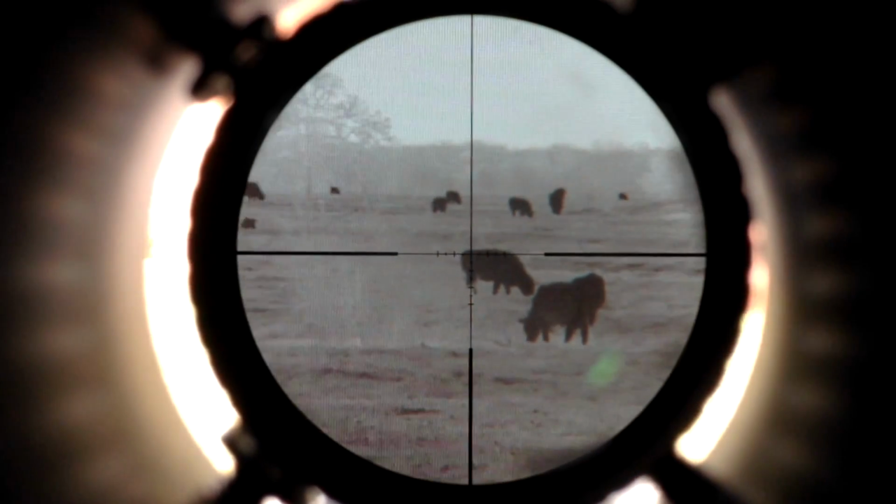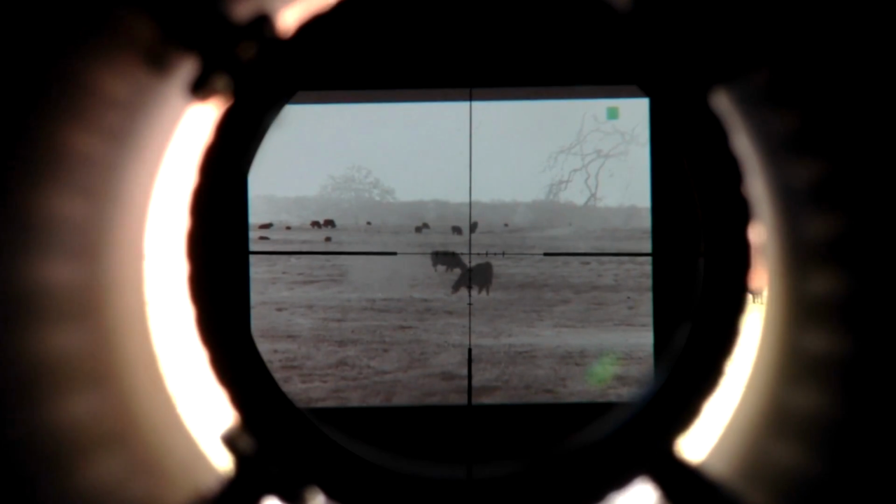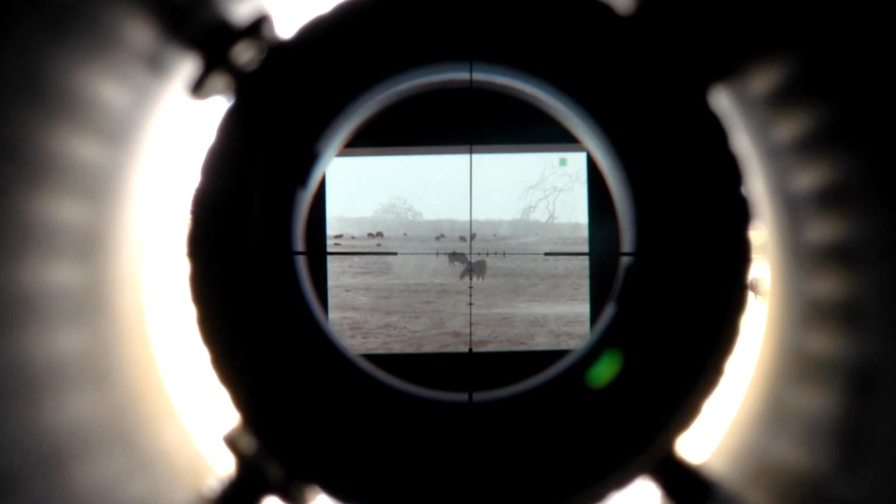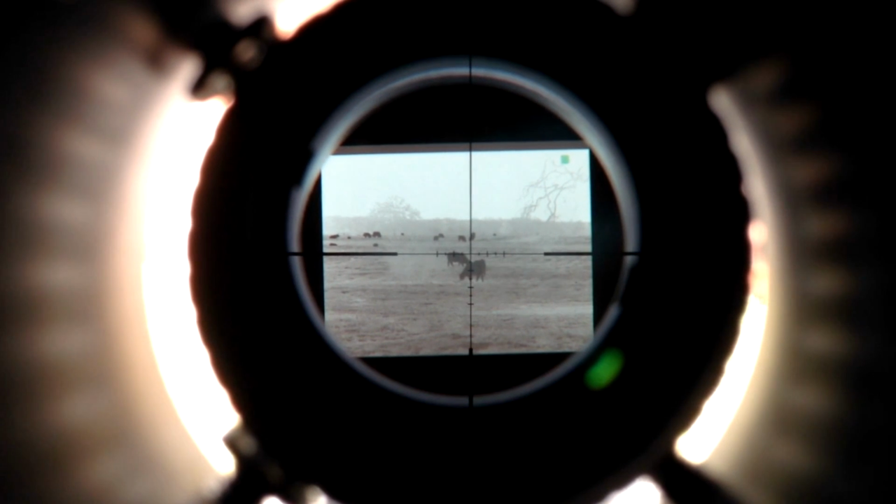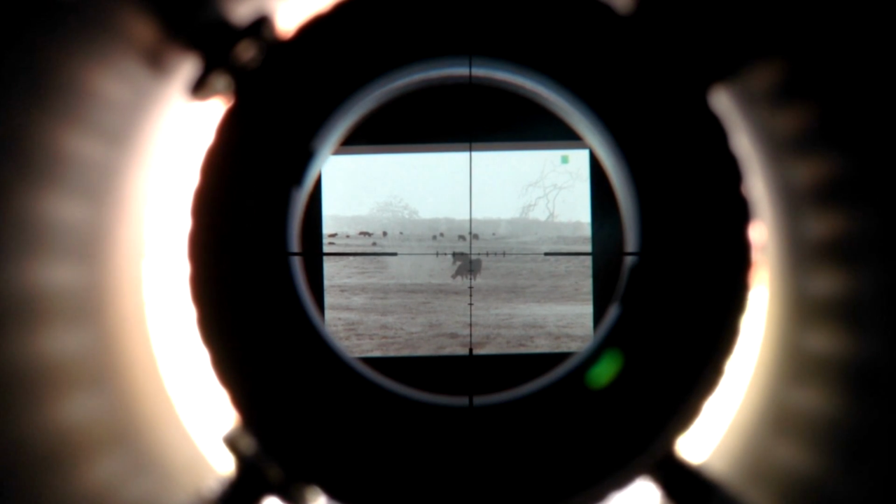But anyways, we're going to zoom back out, and we're going to go back to these farther cows on the horizon. So here's 1 power, and you'll see the daylight around. It's like 1:30 in the afternoon here, so we're in the middle of the day, and the thermal's still working well.